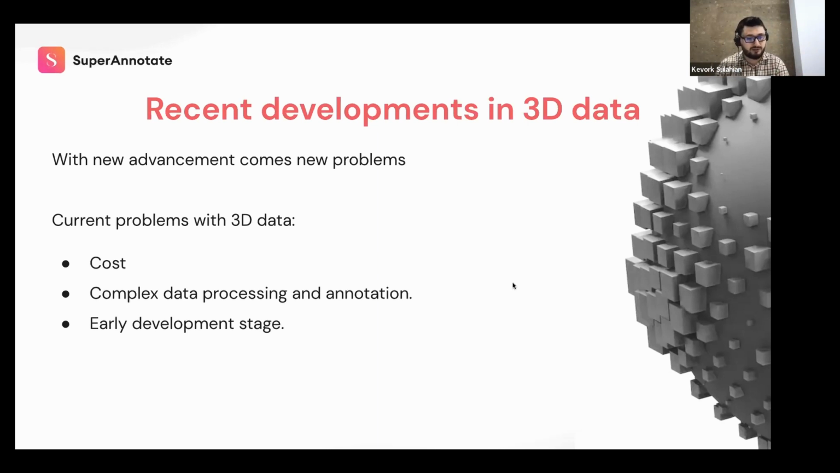of data annotation. And the last problem that I have identified is the fact that it's still in an early development stage. Despite the exciting potential of 3D technology, it's in its early stages of development, and there is a lack of clear regulation and standards in place. And this can be a challenge for companies looking to develop and commercialize 3D-based products and services.